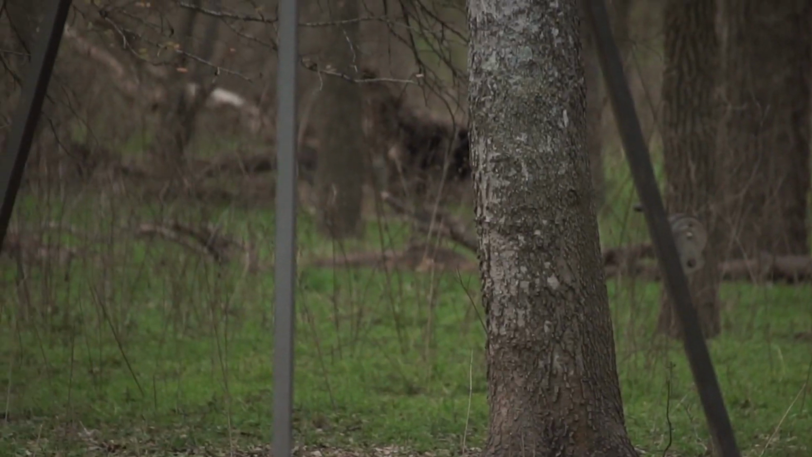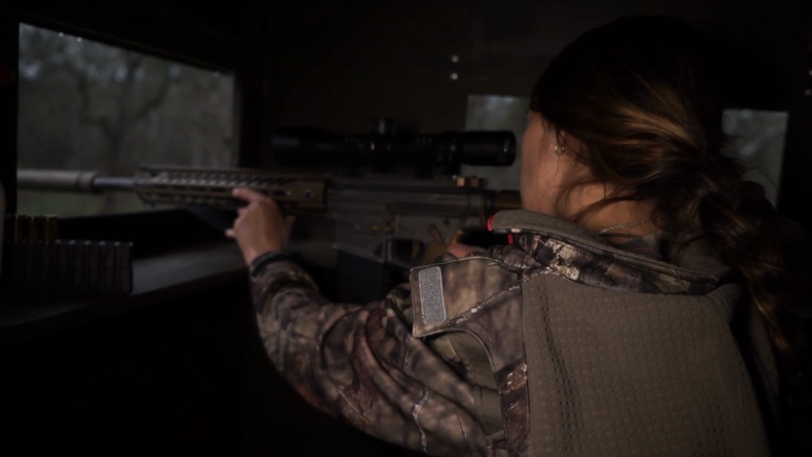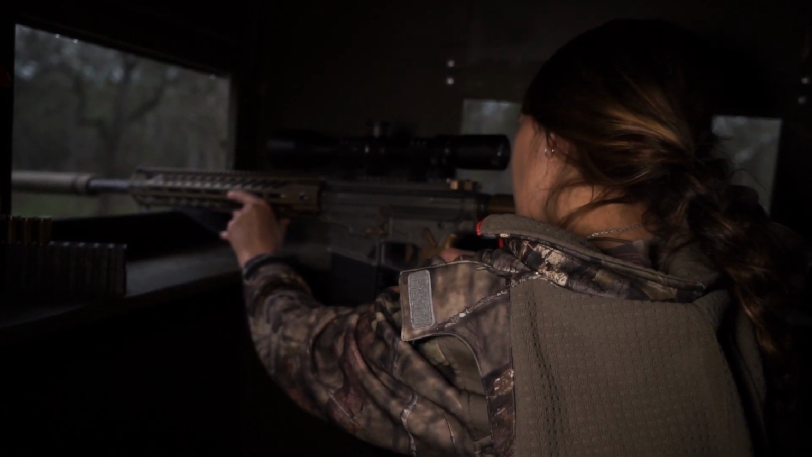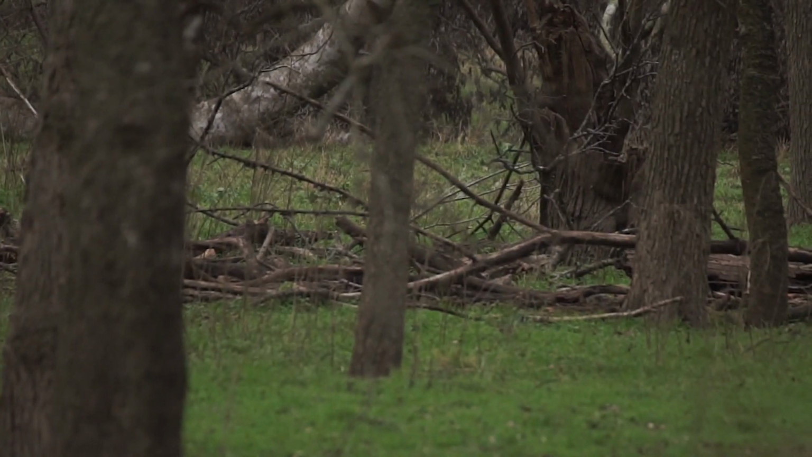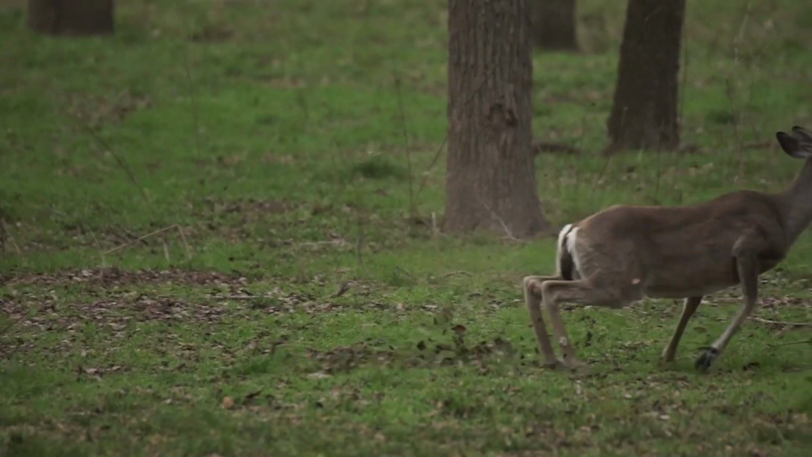She's going left. I see the blood coming out of her. Okay, she's over. She's down. I see her legs moving around. She's down. I know I made a good shot. I heard the bullet hit. I watched her run. She ran about 30 yards and I saw her fall right behind a tree.